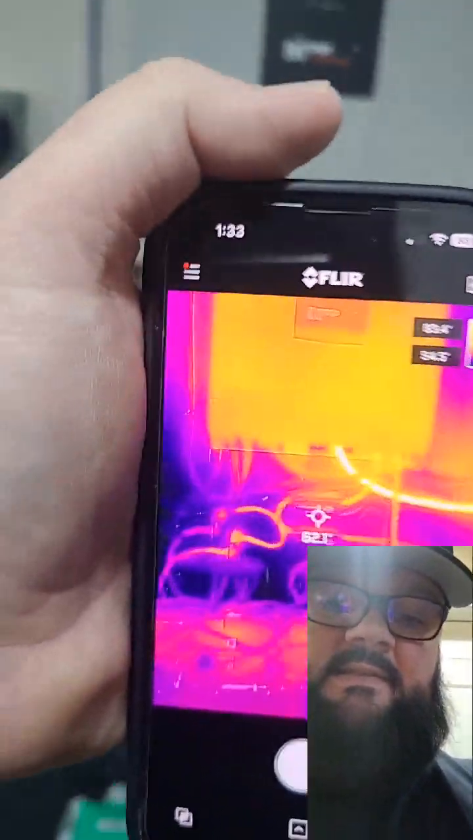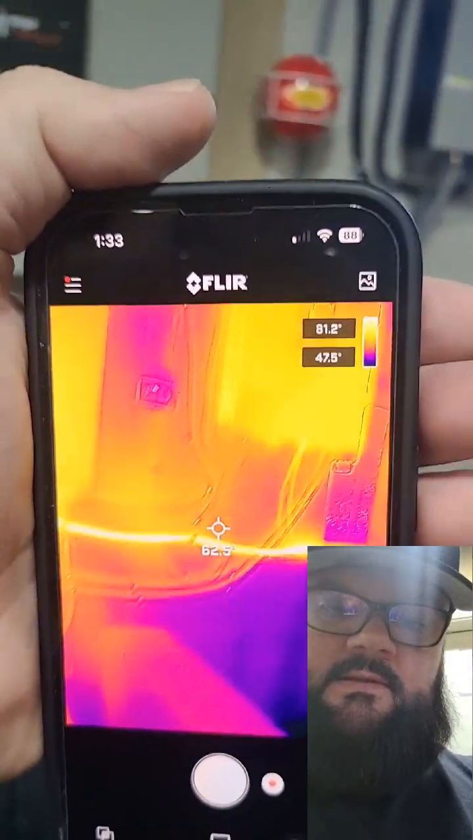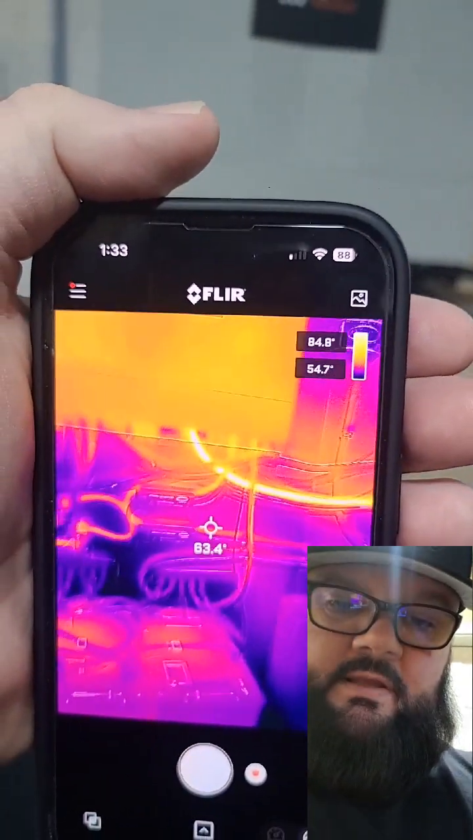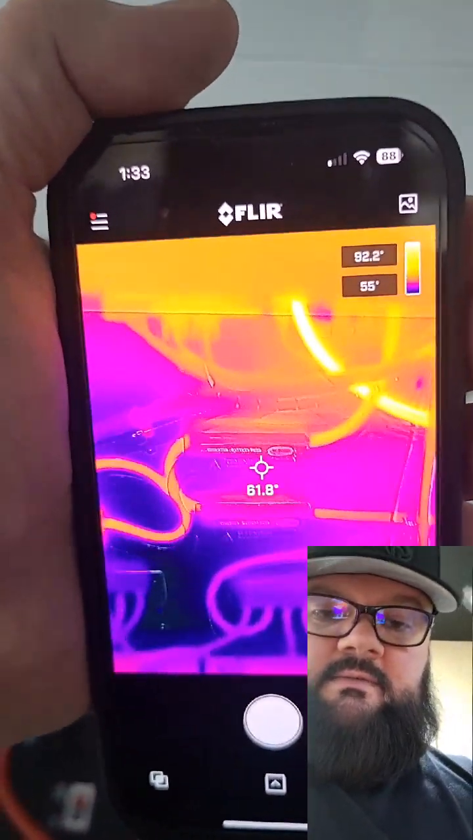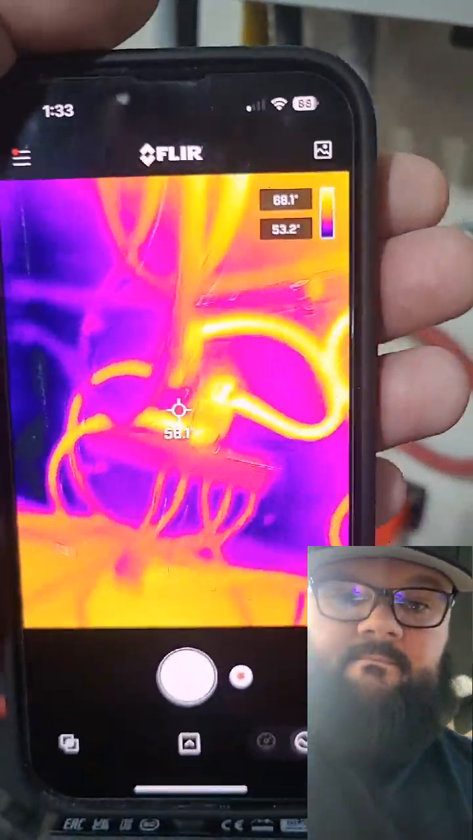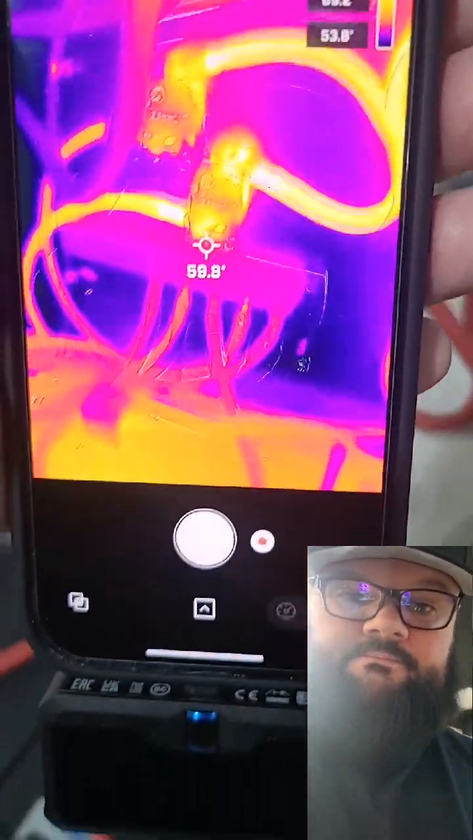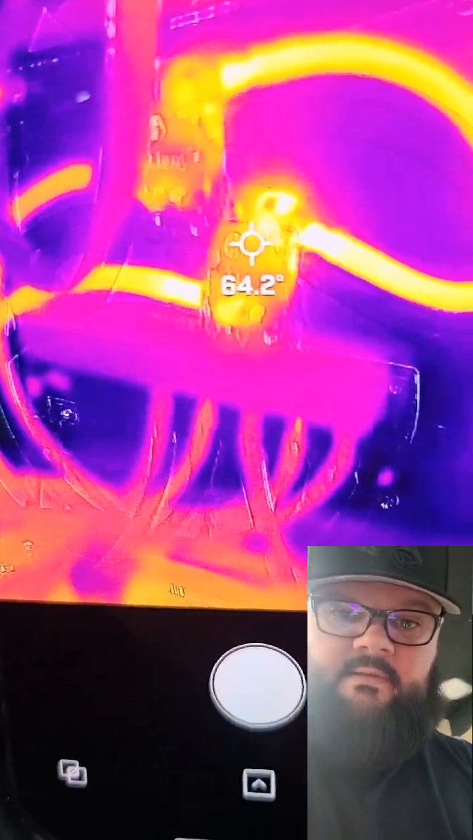So that's the actual power coming in and charging. So you can see we follow the wires right into the fuses and then into the breakers. And it's pretty cool, you can actually see the temperatures.